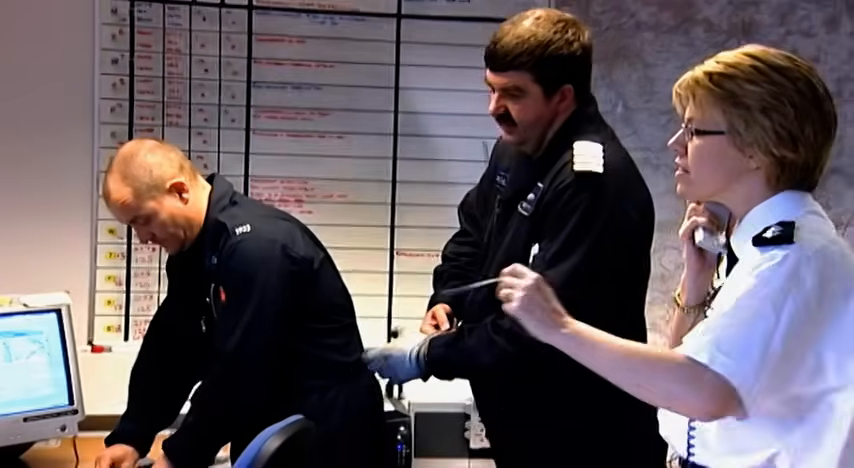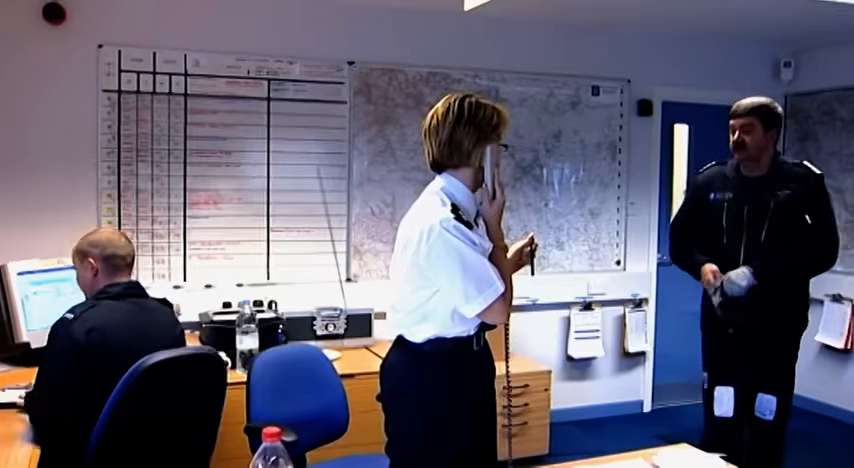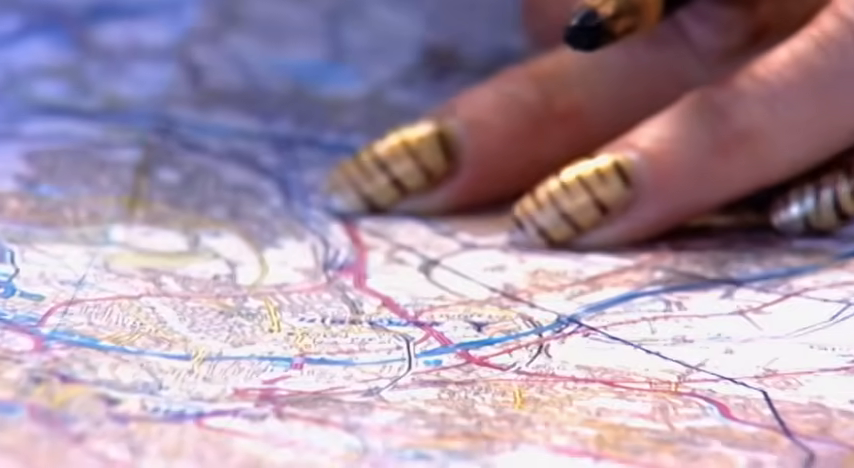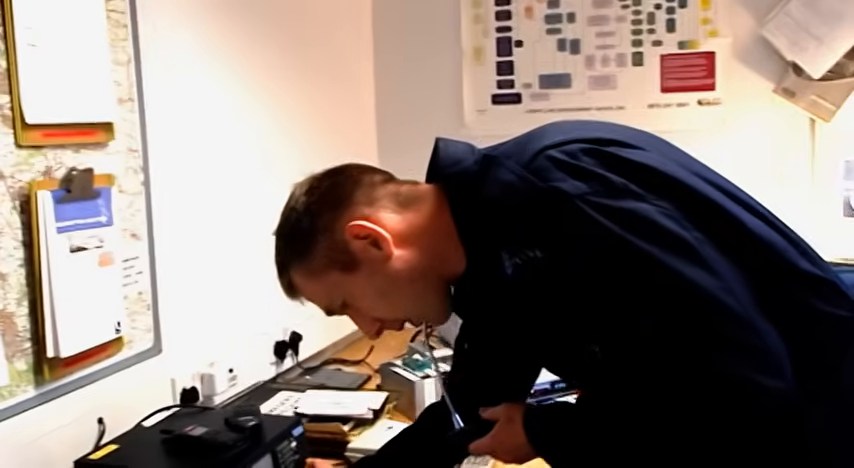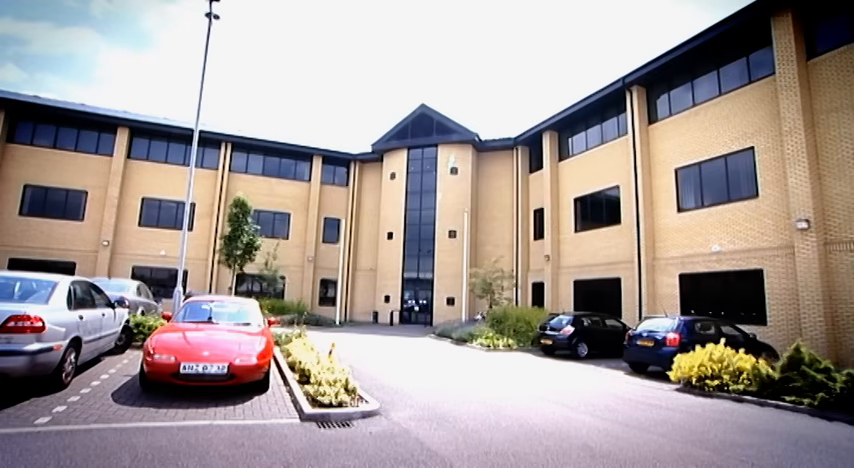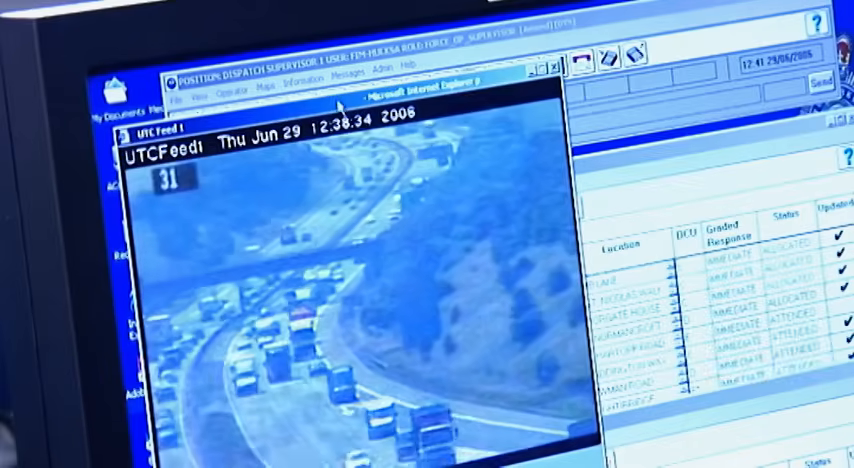That was Atlas. Acting Inspector Helen Scothern is the deputy head of what is known as the Air Support Unit. Right, sorry about that. We just have to pass the job on to the crew because they're just about to go out to the aircraft. We generally get information either by telephone call, either directly from the officers on the ground or from Atlas Court with the communications centre, or the officers will shout us direct from anywhere in South Yorkshire.